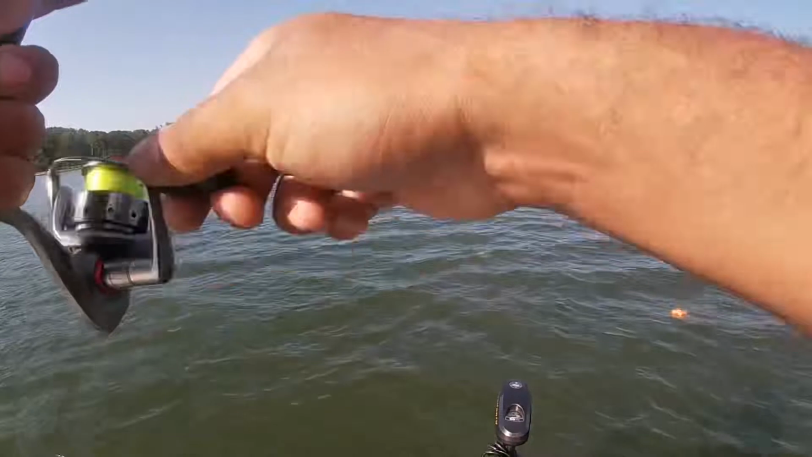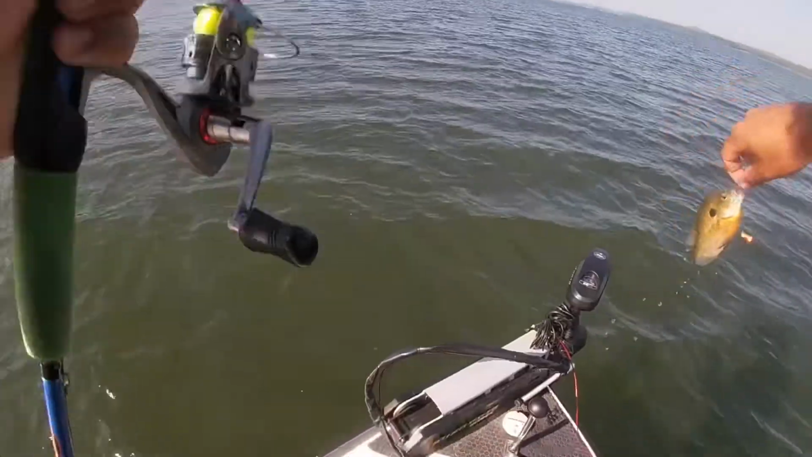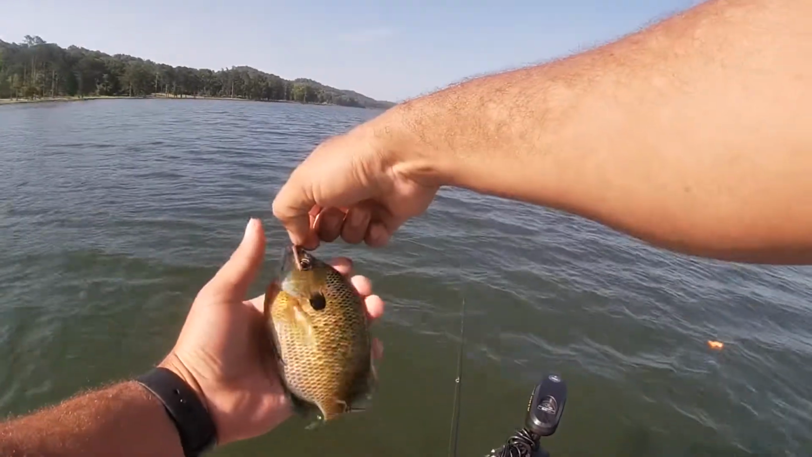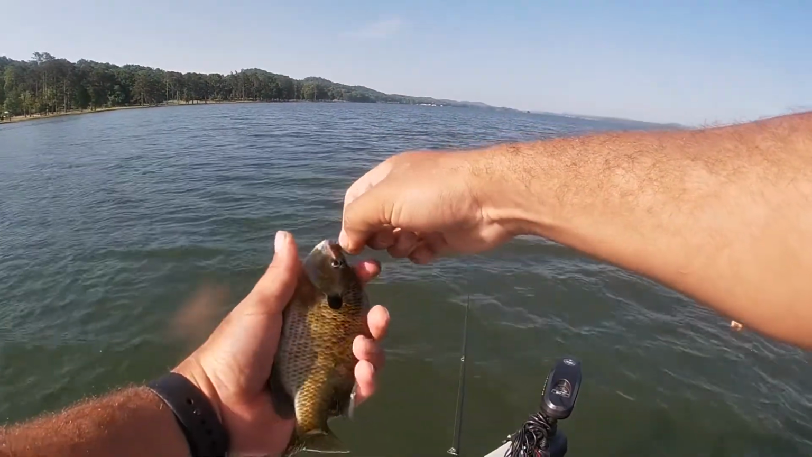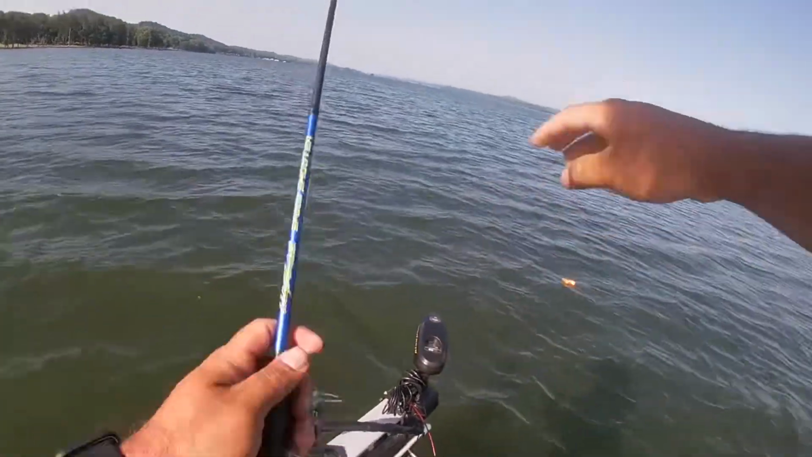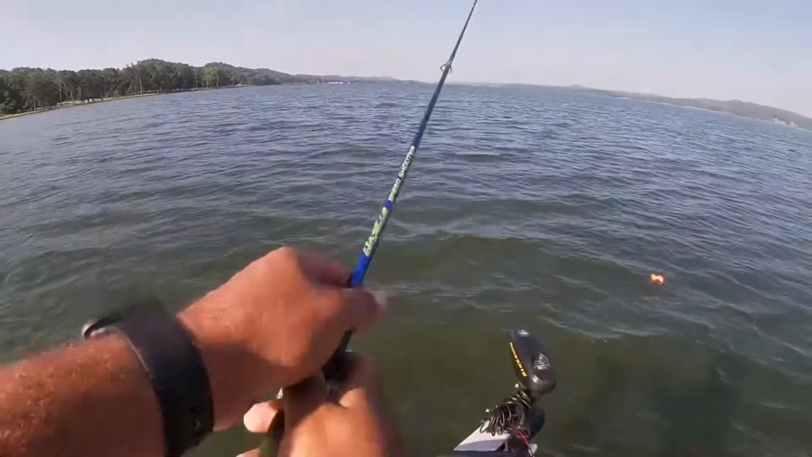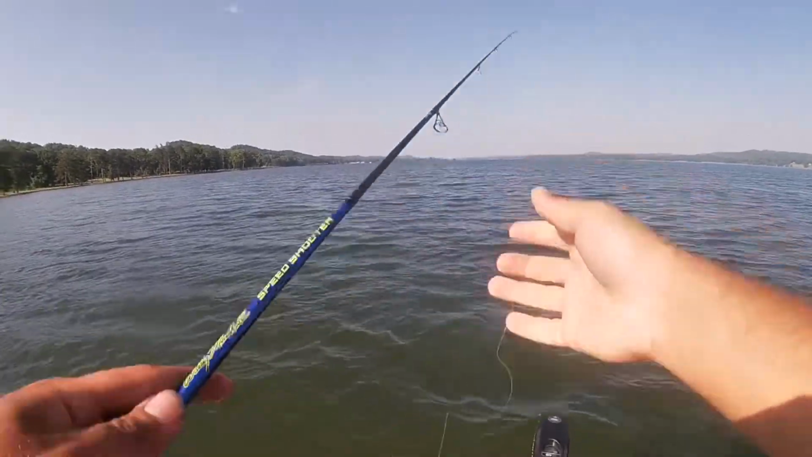There's another one. Some people would keep this fish, but I throw them back. There's a lot bigger fish in this lake. So, seems like we've only caught bluegill. No shellcracker yet.